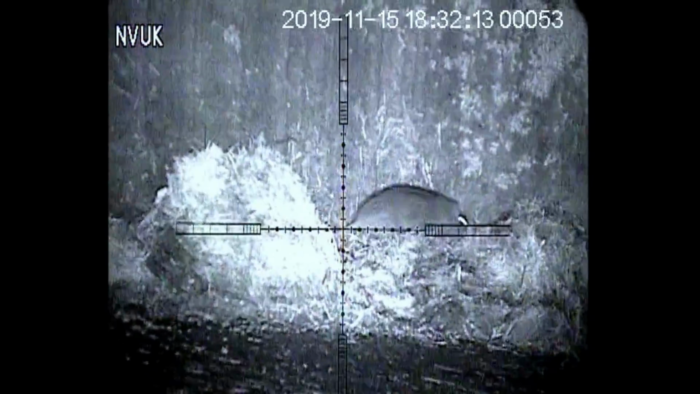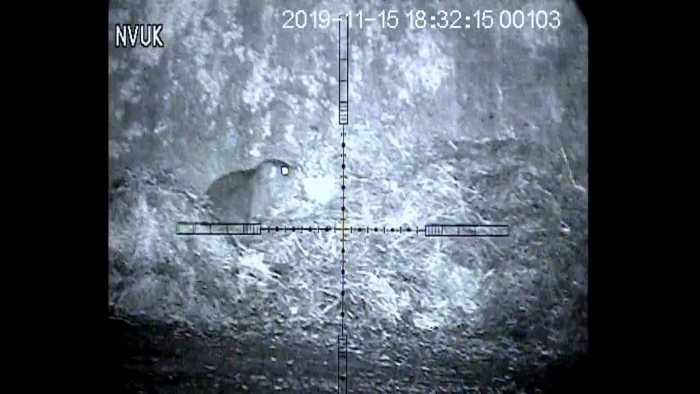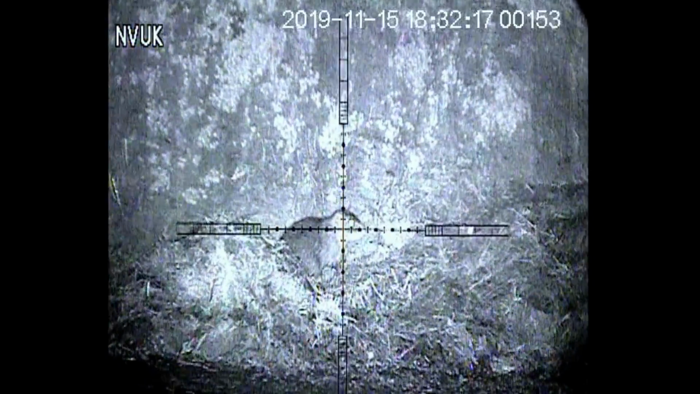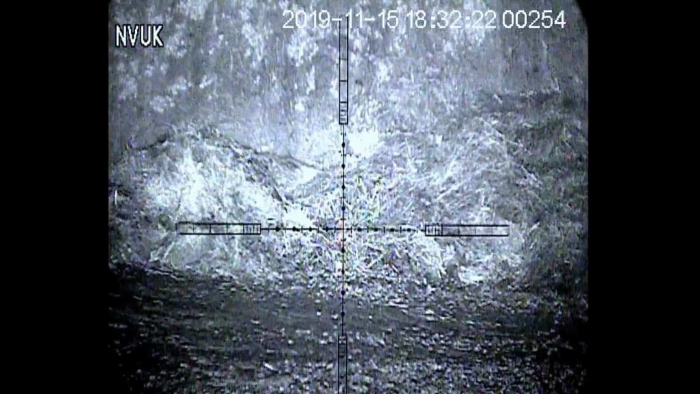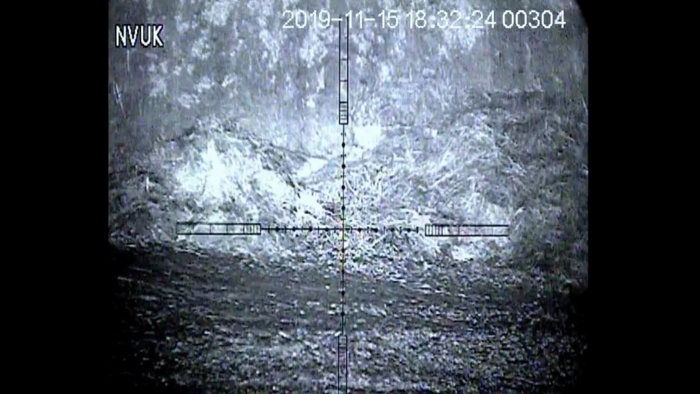This rat takes a few leaps forward and comes to a standstill, offering me a perfect head placement. And I couldn't help but take advantage. This will definitely keep the farmer happy.